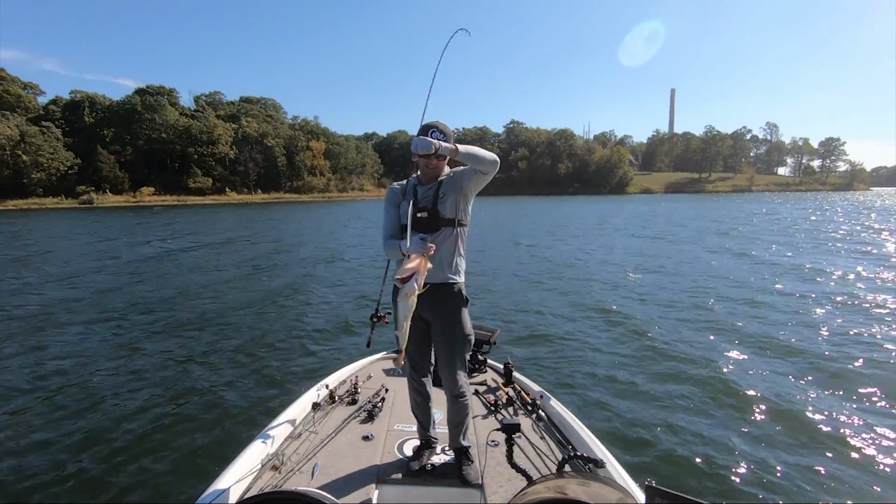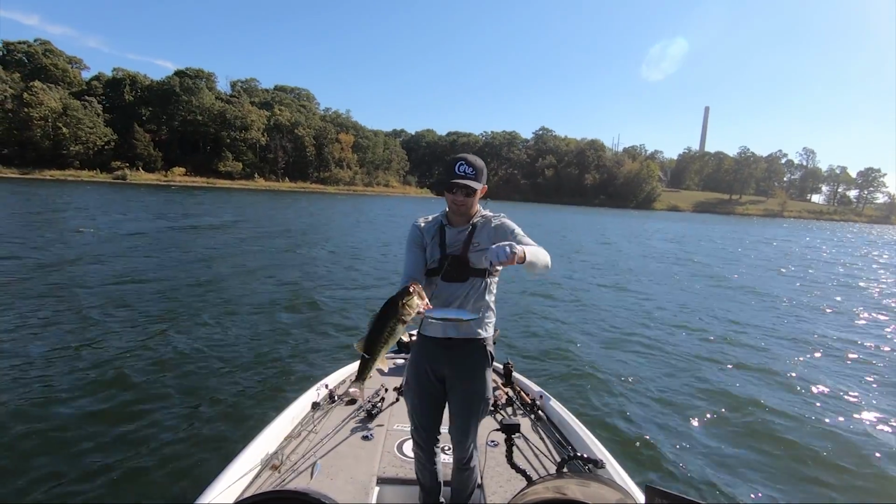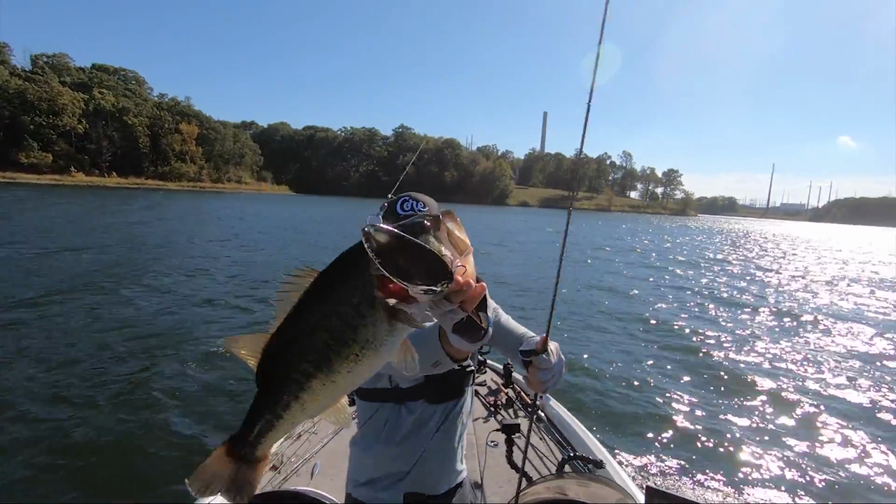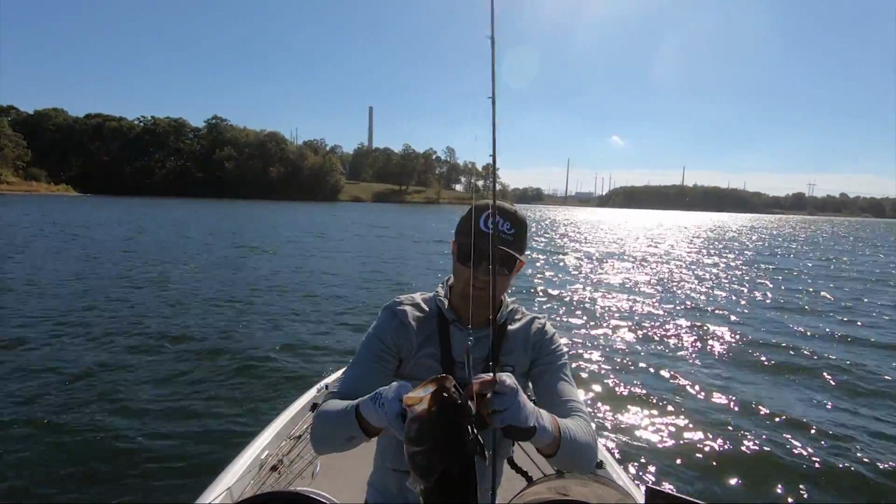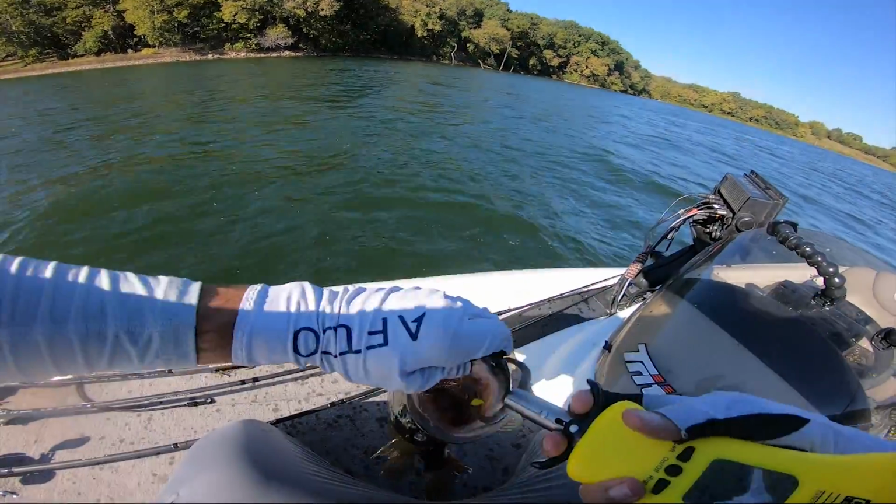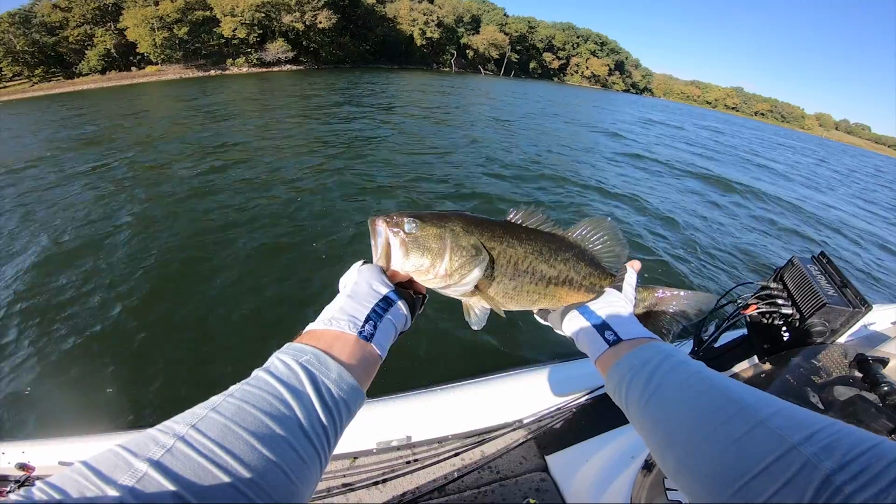Another big one, guys. I mean, they just want this thing. They're eating it absolutely all over that thing. This one's blind in one eye and he still got it. 3 pounds, 12 ounces, calls us up another pound. Beautiful one-eyed bass right there.